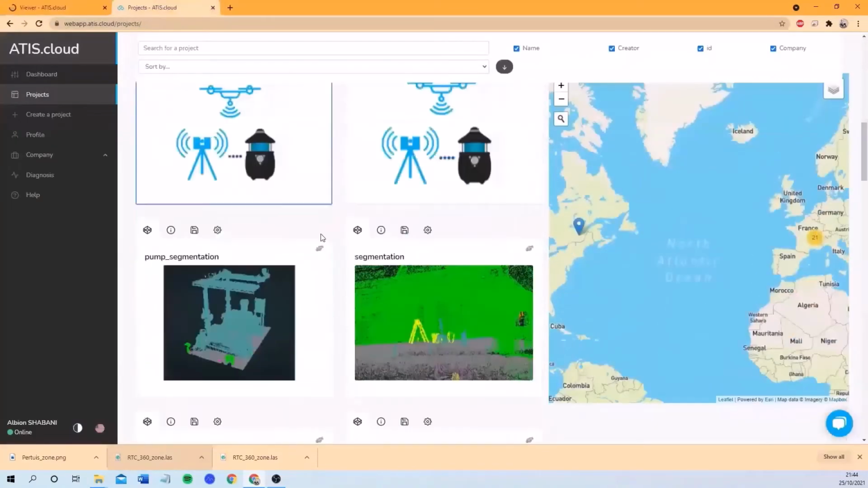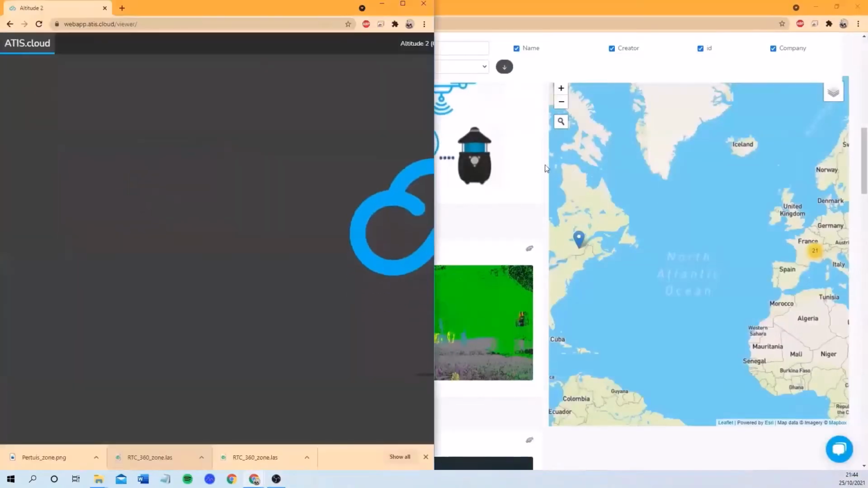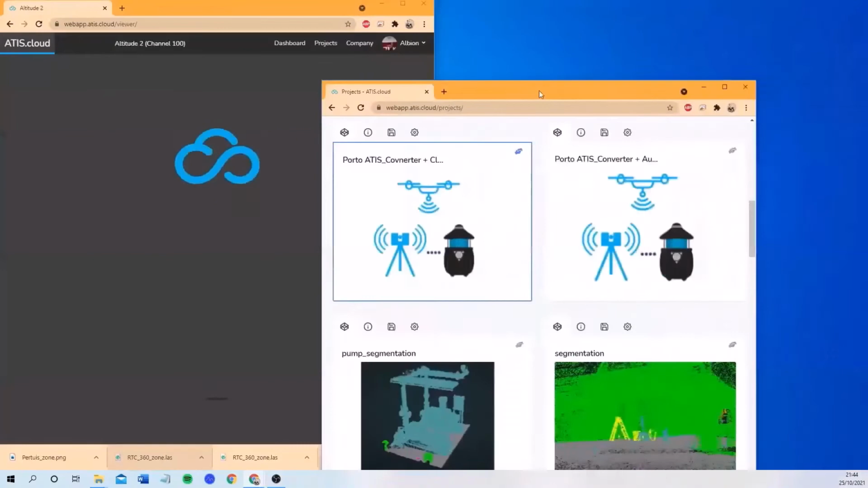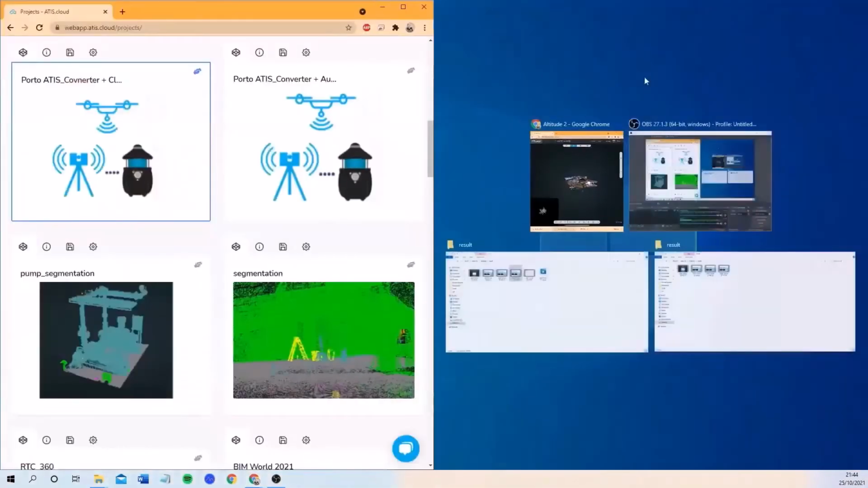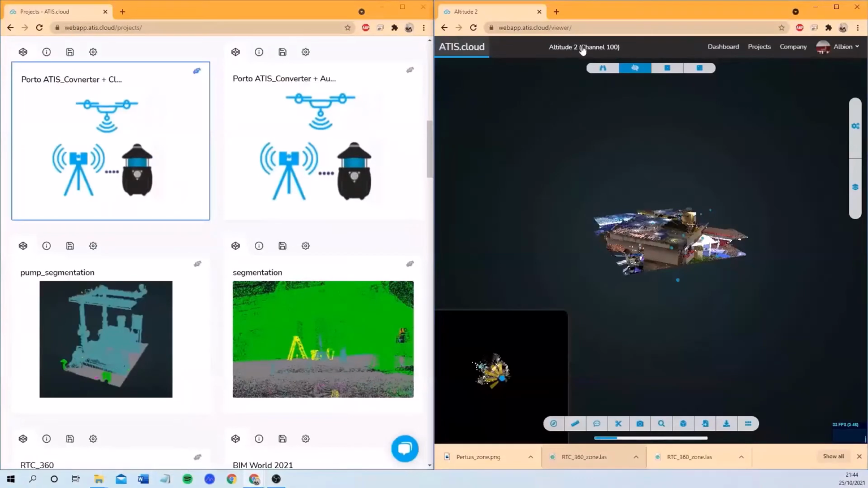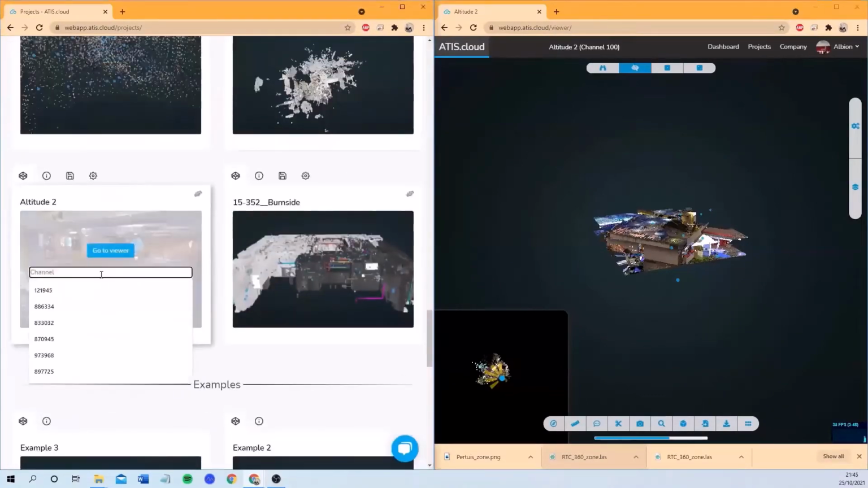And I'll be doing the same with this one. Let me separate these two. Perfect. Let me change the side so it will work correctly. So you can see I opened this project with the channel 100, and I'll be doing the same for the same project, and I'll open 100.